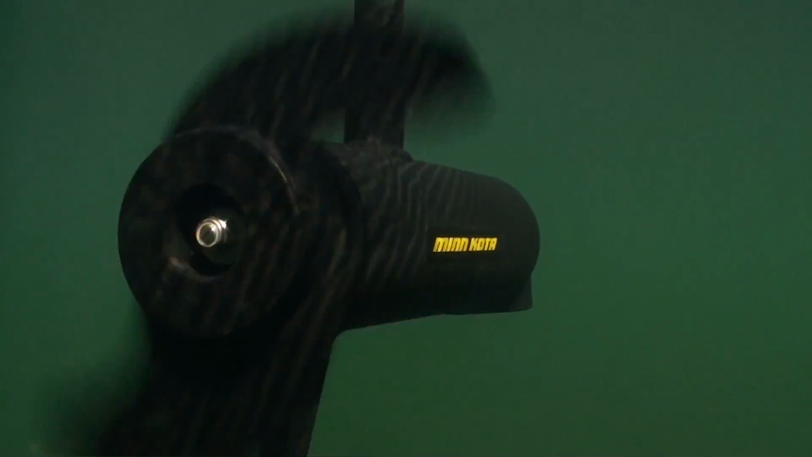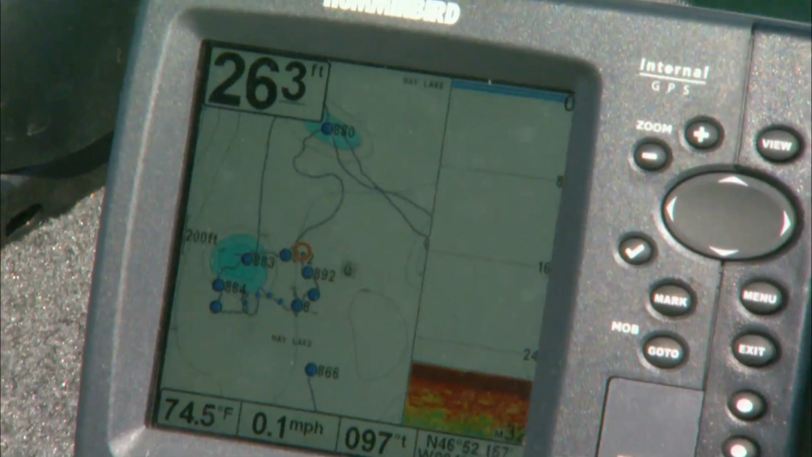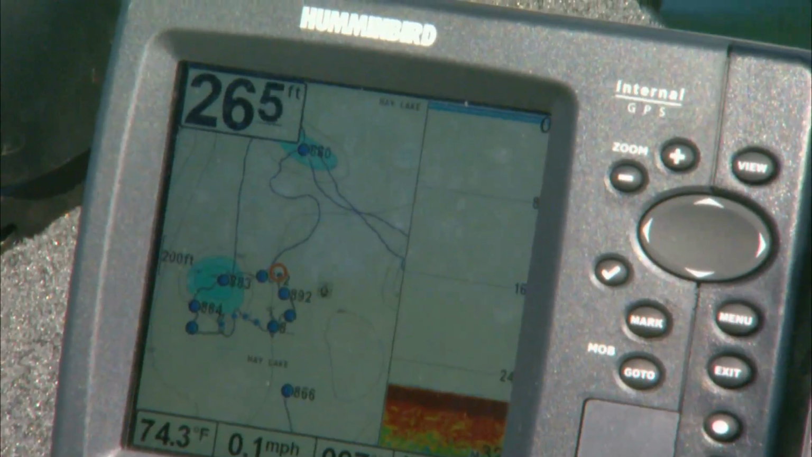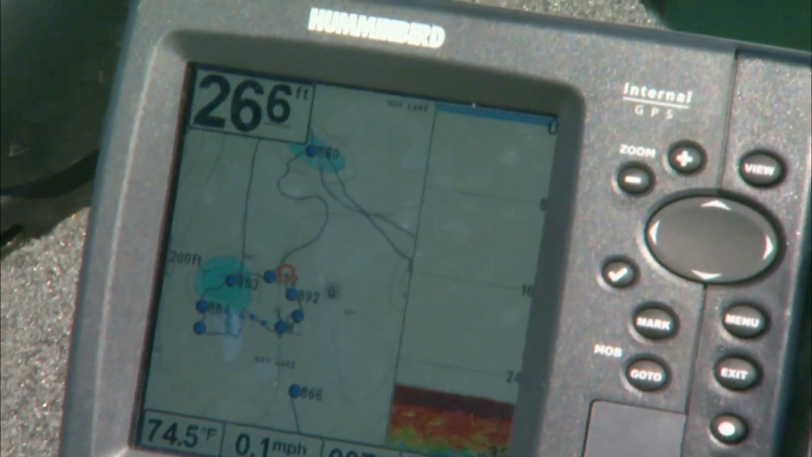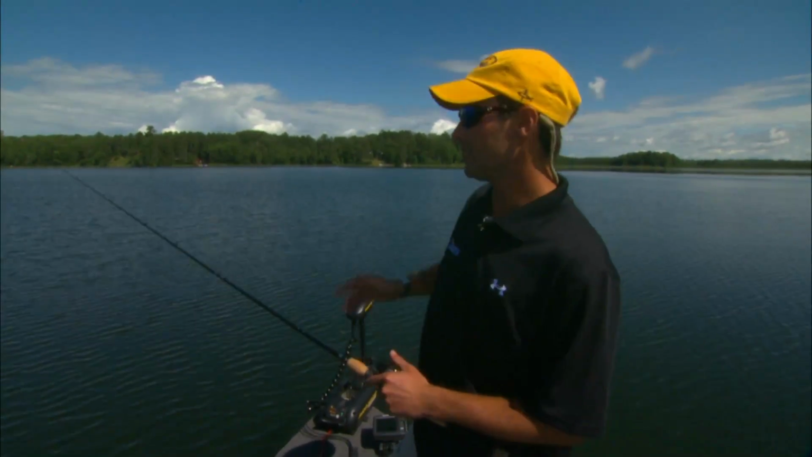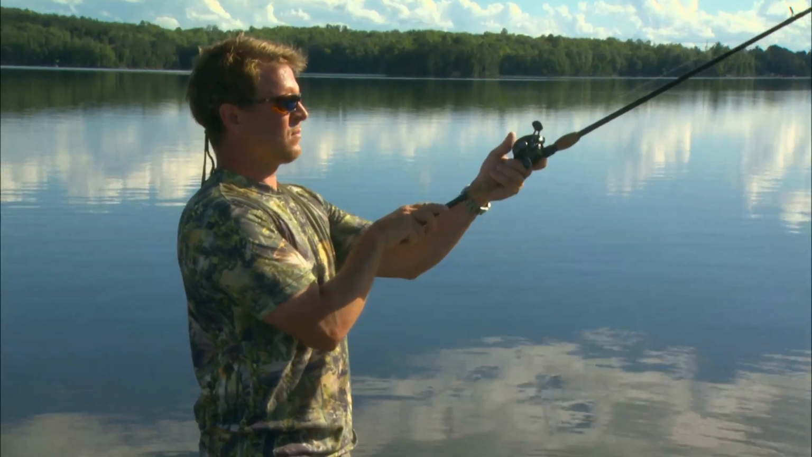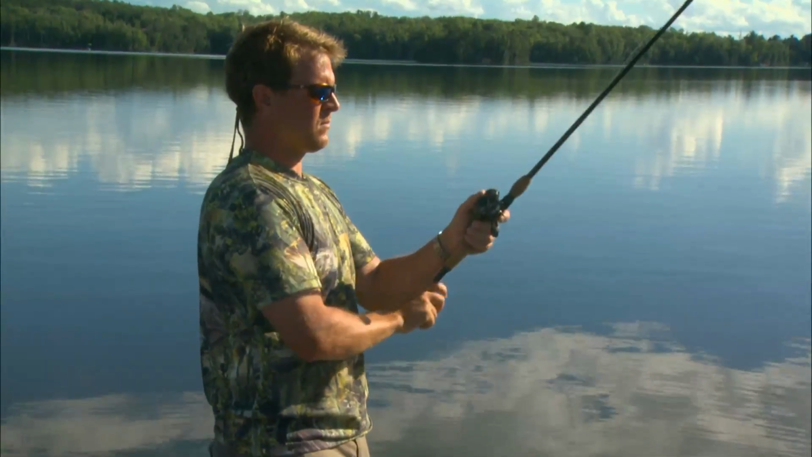And every so often, maybe every 100 feet or something like that, I put a waypoint. And by the time you make your way around the hump, typically it's a little bit different. There will be some intricacies. You might see a bottom composition change. You might see a little dent in the weed line. You can come back and you'll fish it so much more effectively. So put your waypoints down every time you're fishing the spot because it pays off in the long run.